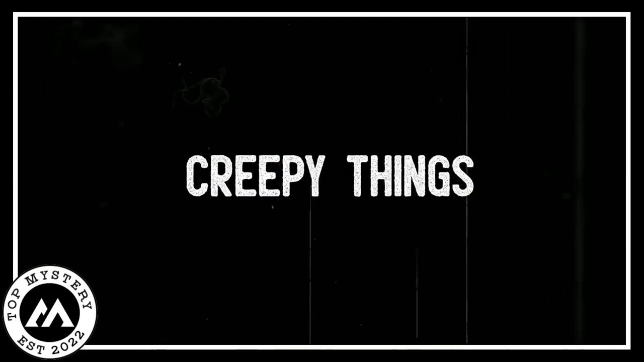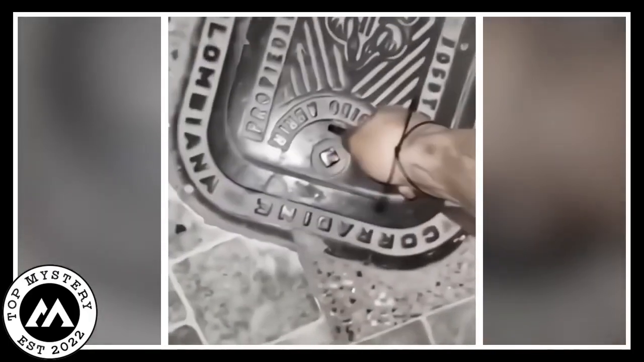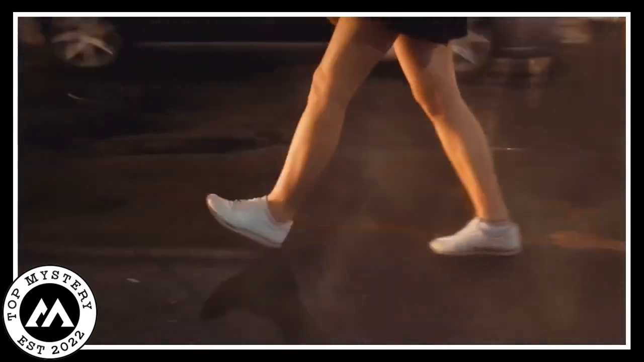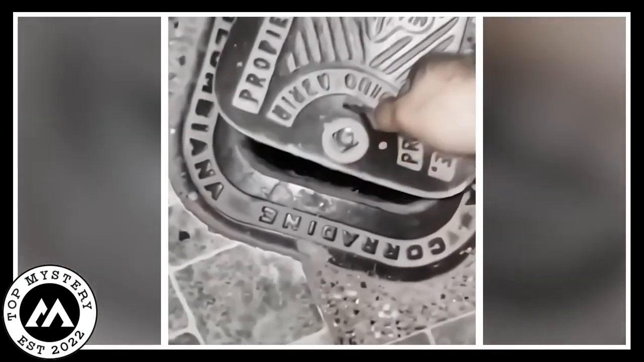Creepy things. Imagine this eerie scene. A girl cautiously opens a manhole, and through the darkness, a person's forehead is chillingly revealed on camera. It's the stuff of nightmares, right? The spine-tingling moment captured is undeniably creepy, sending shivers down your spine. The dimly lit surroundings add an extra layer of mystery, heightening the scare factor. As the girl slowly unveils the hidden world beneath, the unexpected appearance of someone's forehead intensifies the fear.